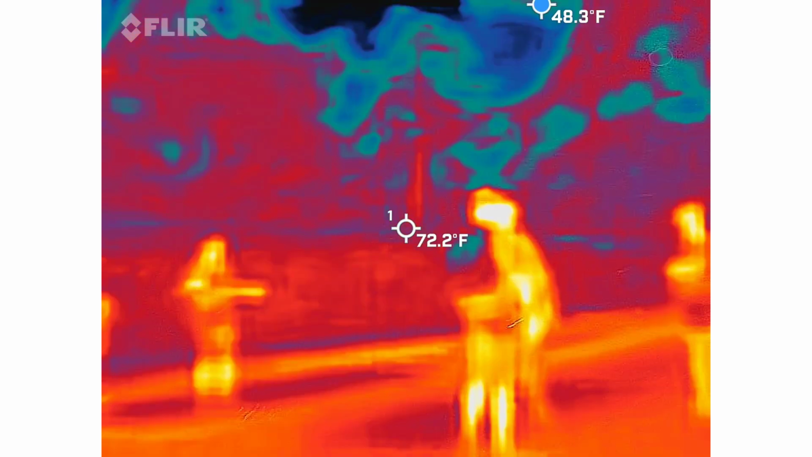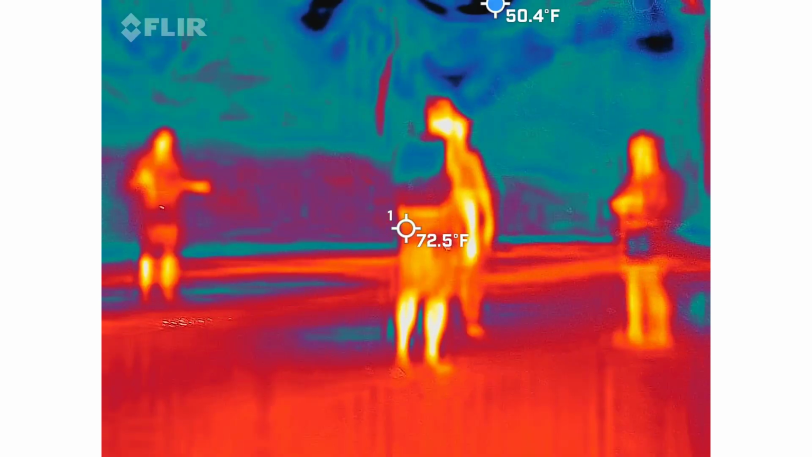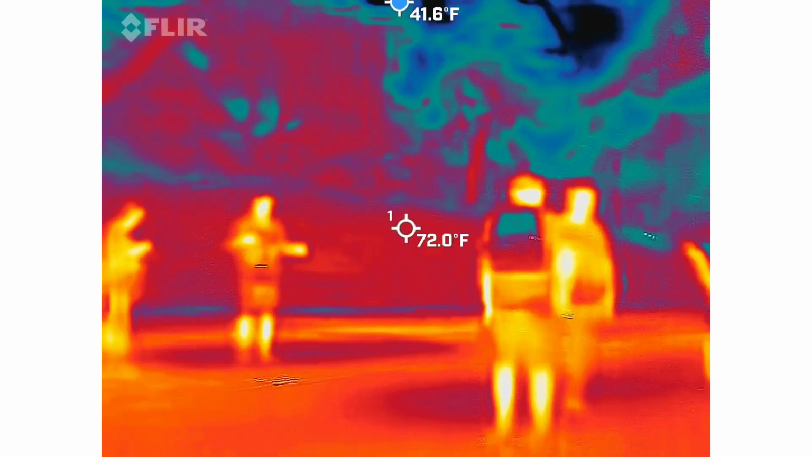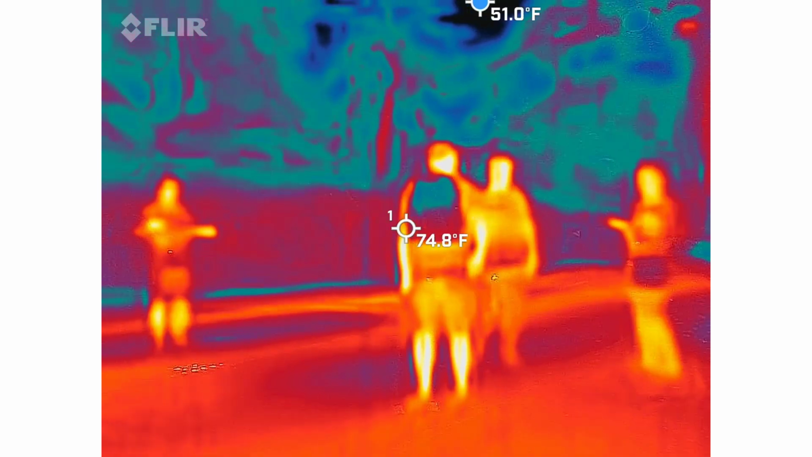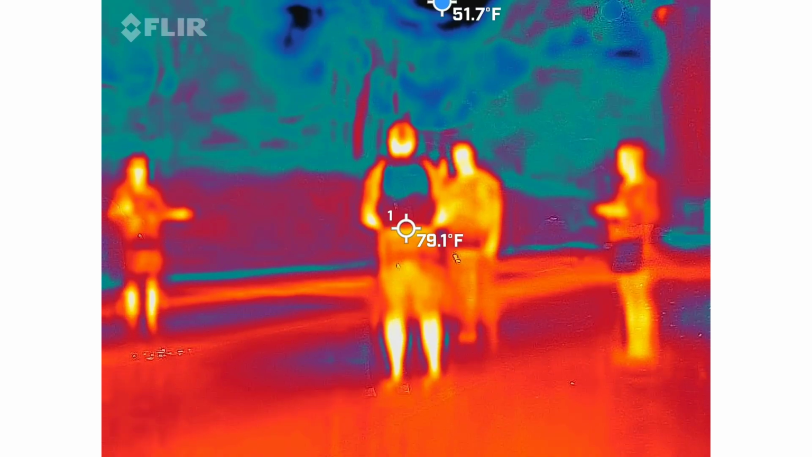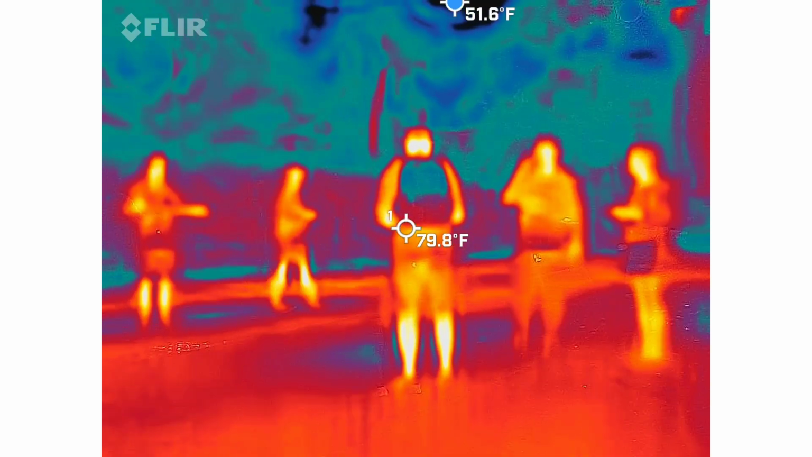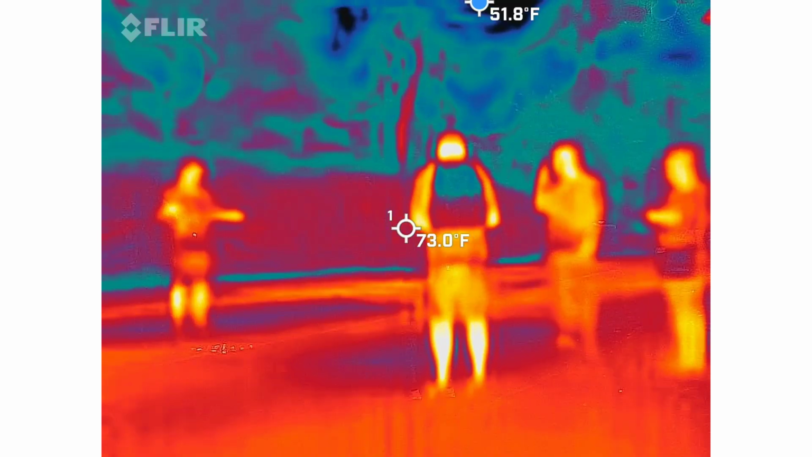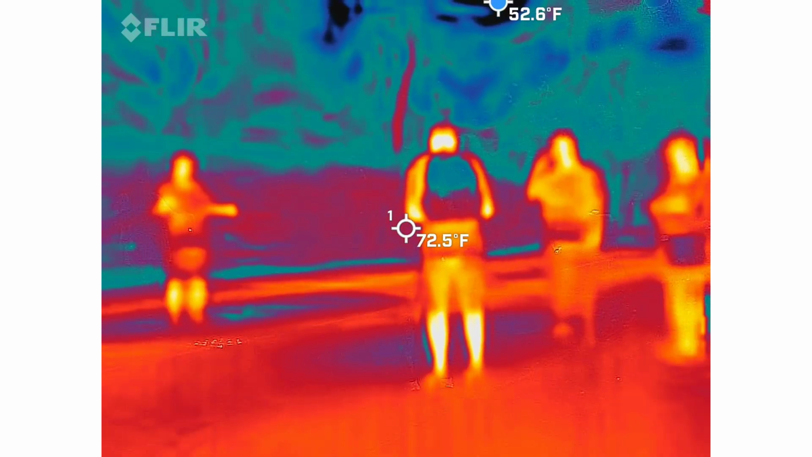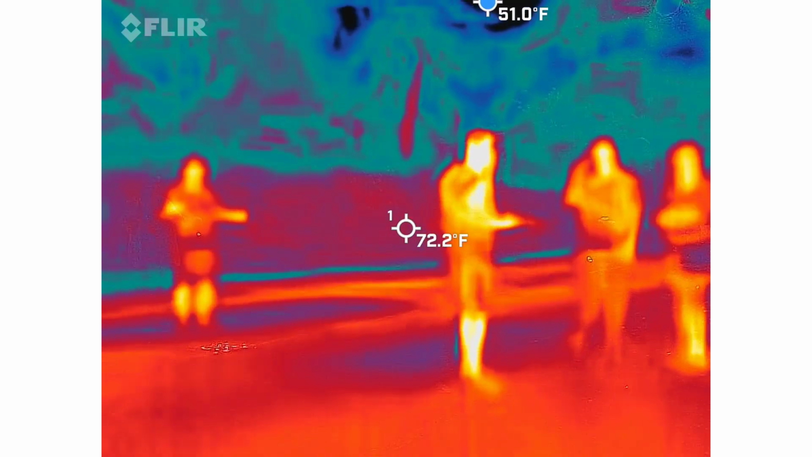A lot of this is based on movement. So right now, right over there, I said it multiple times. They kept going. Nobody else is giving anything super specific.